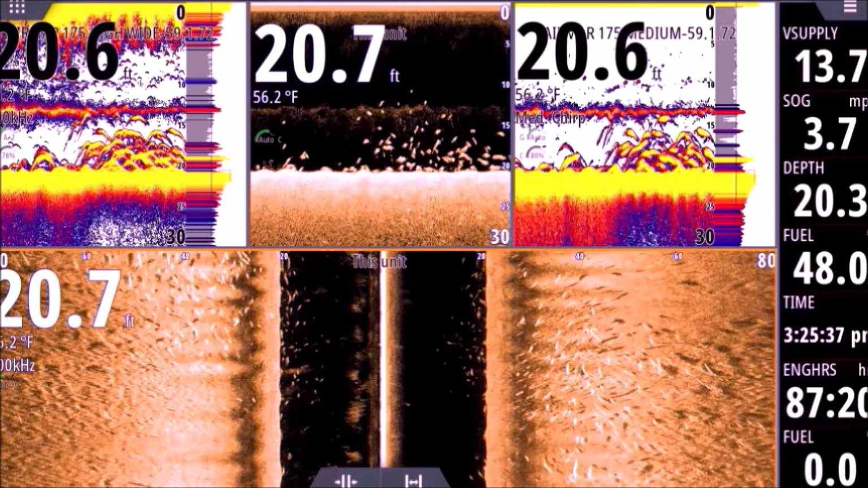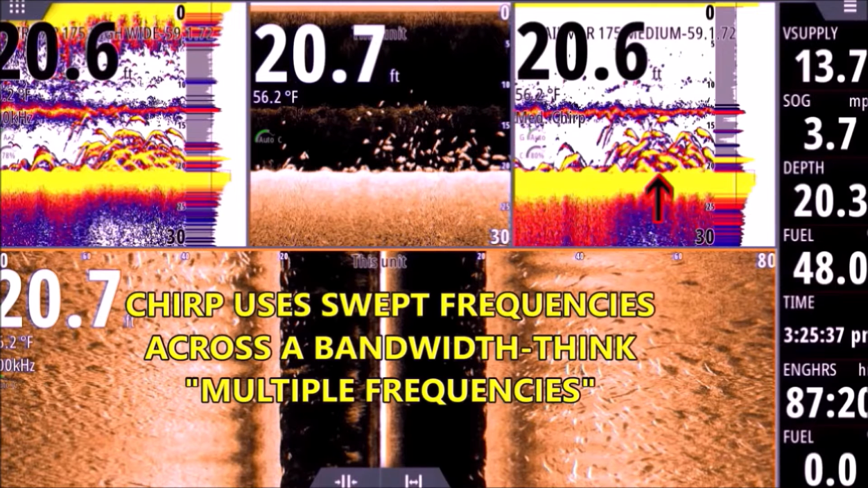You're going to see the incredible separation, especially down here, right on the bottom of all those returns. You're still going to see arches down in there in good separation with some blue in there. Now if you look over to the far right panel where I left my medium chirp transducer set to chirp, you're still seeing all those fish, but if you notice, they don't look as defined. It's a little more of a jumbled mess.